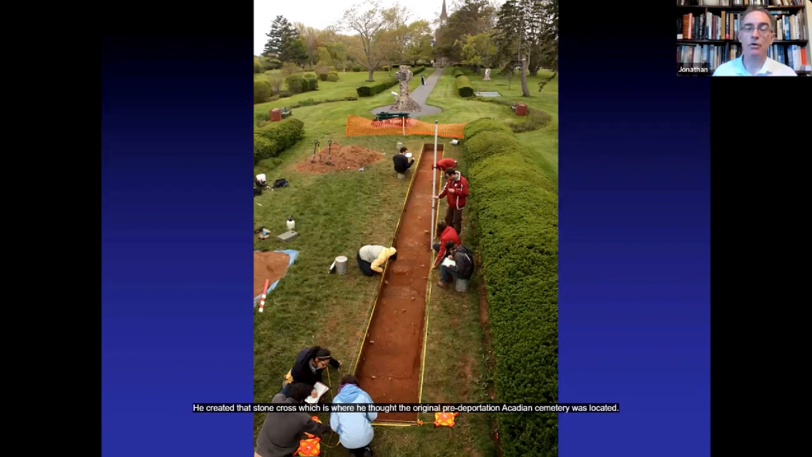He created that stone cross, which is where he thought the original pre-deportation Acadian cemetery was located. We don't really know on what basis he made that diagnosis, although, as I said, other diggers were working in the area and excavating, so perhaps he knew the general location.